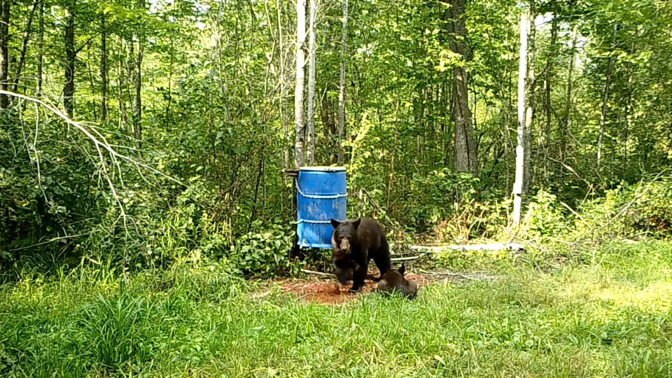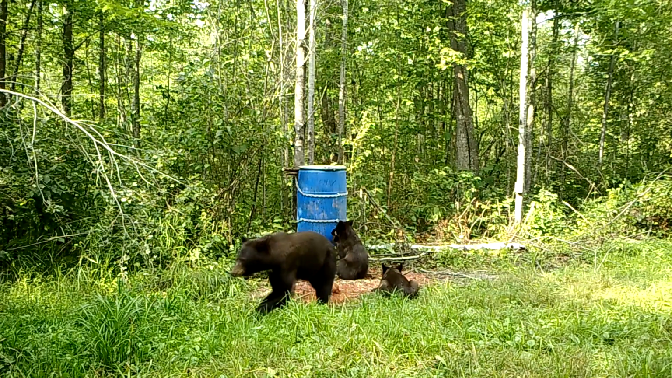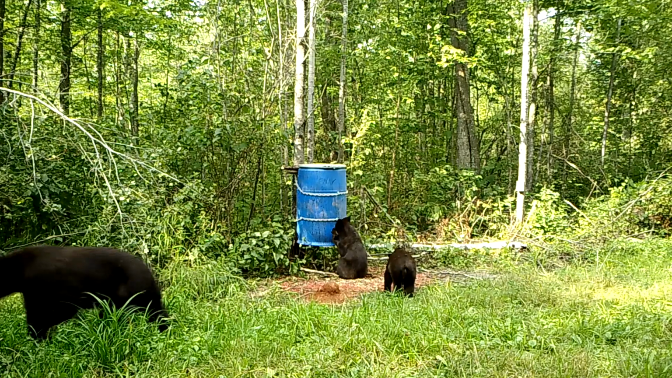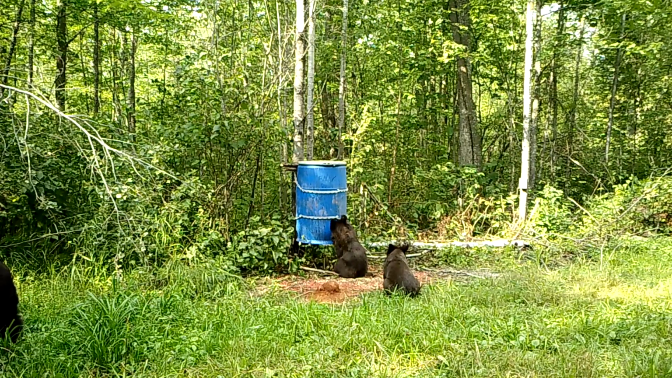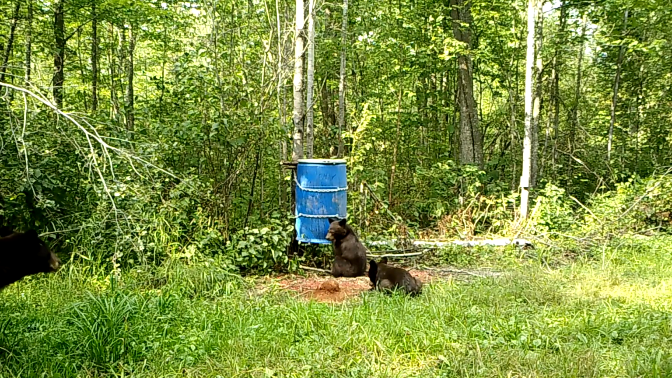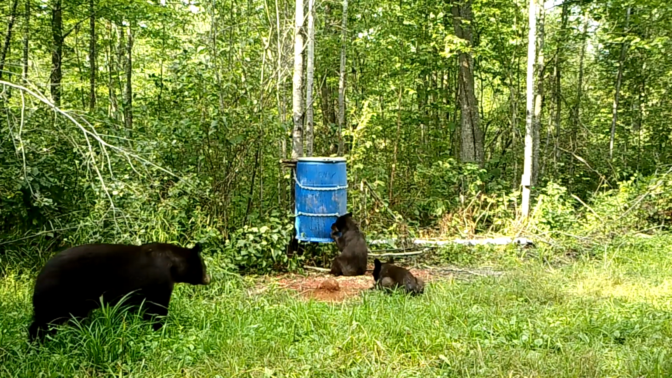Seems like mom tries to wander off a couple of times here. Like here she's kind of wandering off, maybe to see if the cubs will follow her. Cubs don't seem interested. They're still hungry, eating. So even though she walks off, they're like, we're not done yet.